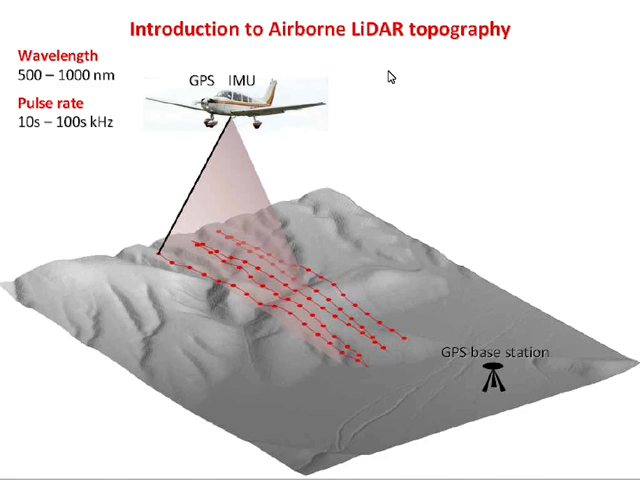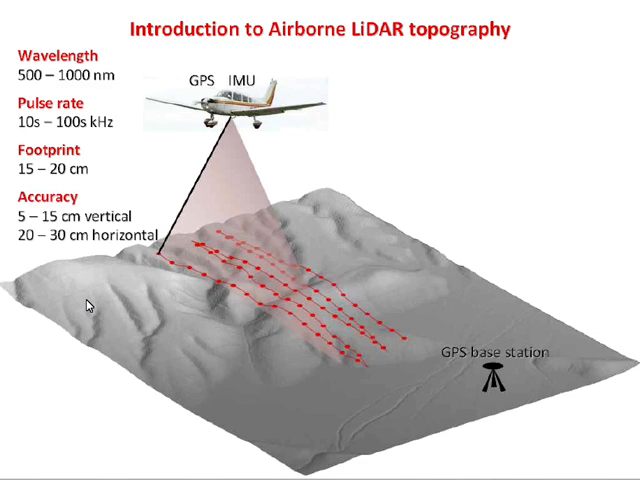If you know the position of the aeroplane very accurately from GPS and various leveling instruments on board, you can work out the position and geographical coordinates of that point on the ground. And the accuracy, well, first of all, the footprint of one of these pulses, by the time it hits the ground, is usually maybe about 20 centimeters wide. The aeroplane is typically flying low, but maybe a couple of kilometers elevation. The vertical accuracy is very good, about 5 centimeters. The horizontal, a little bit less, maybe 20 centimeters.